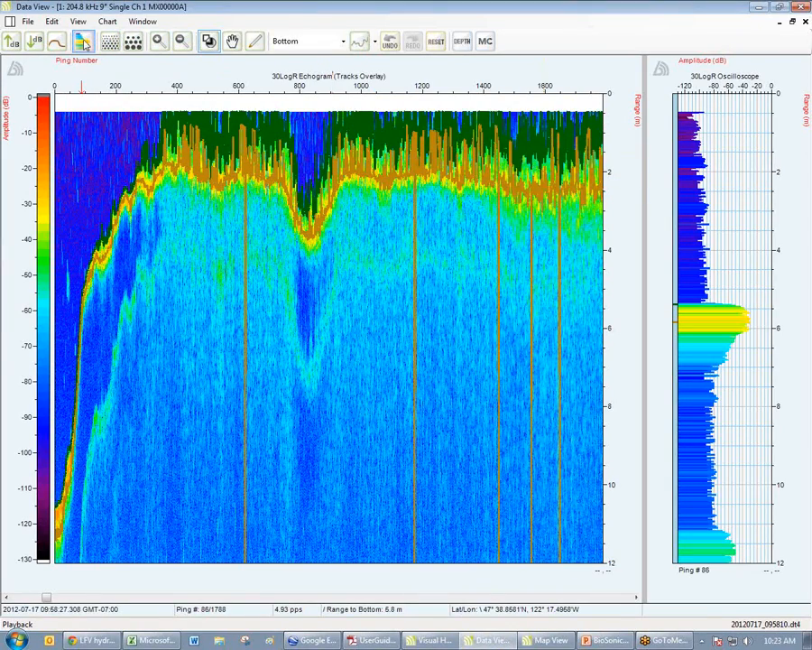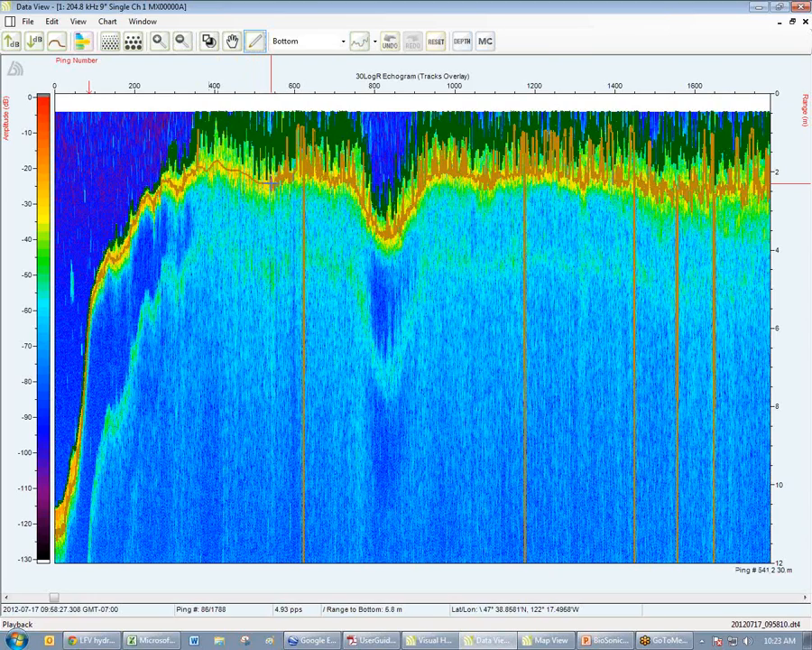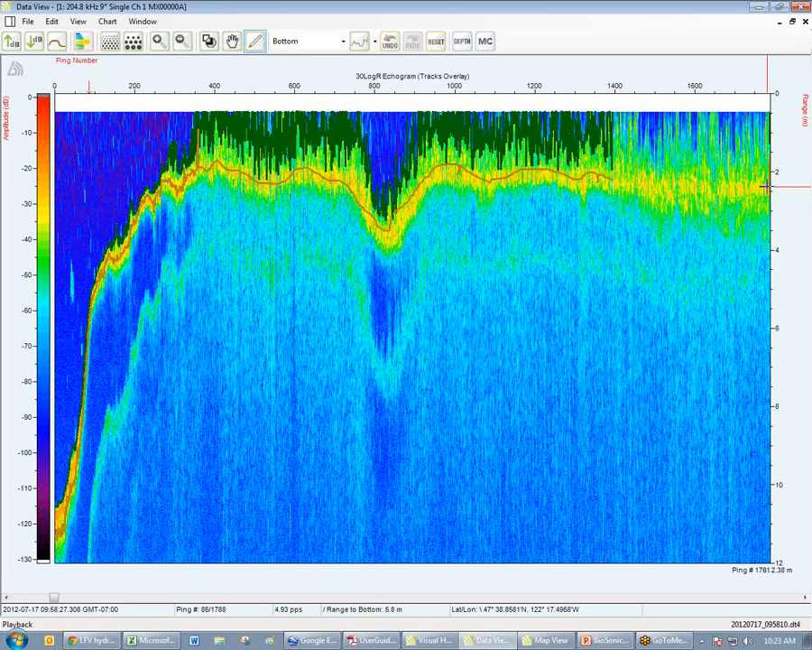But the good news is, with Visual Habitat, I can edit the bottom very, very easily. And I do so with an edit tool. So I click on the pencil, and now I can edit my bottom. And it's quite visible with the bright orange signal. So I'm just simply drawing along and editing my bottom.